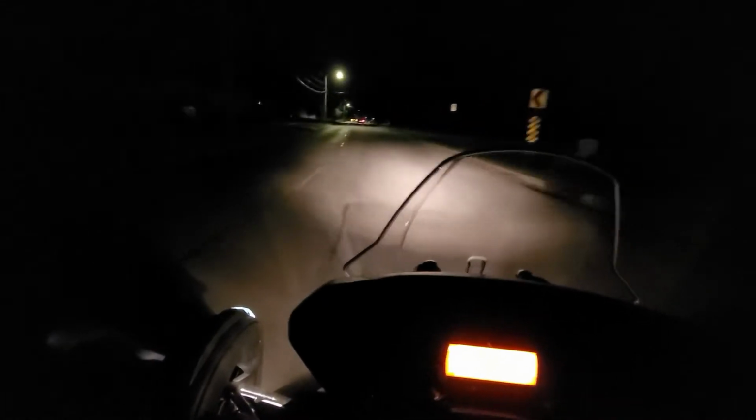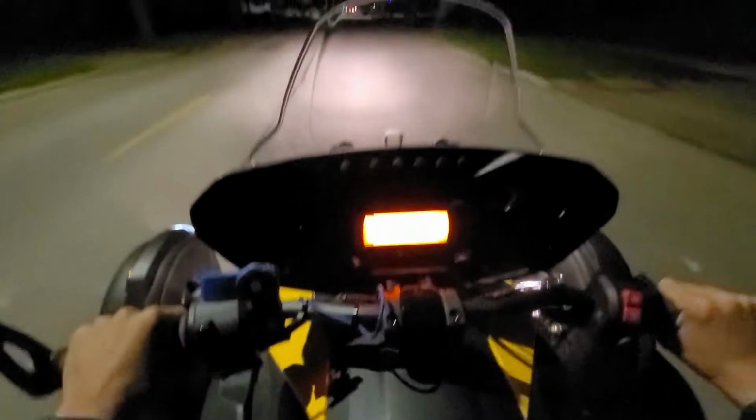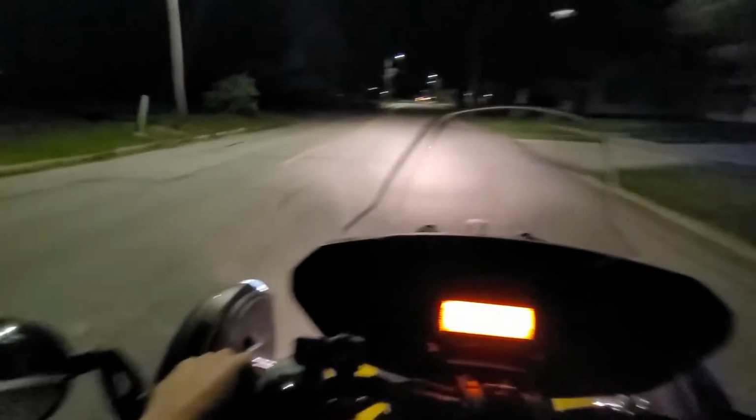I just wanted to turn them on as much as I could in the darkest spots I could find, so you can see the full 100% difference between the regular lights and the brights. The brights are fantastic. The regular lights are fantastic, but the brights are very fantastic.